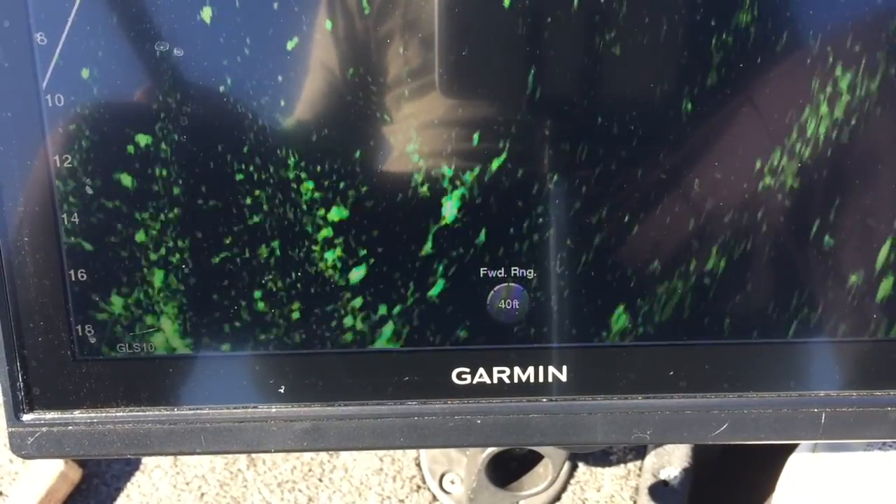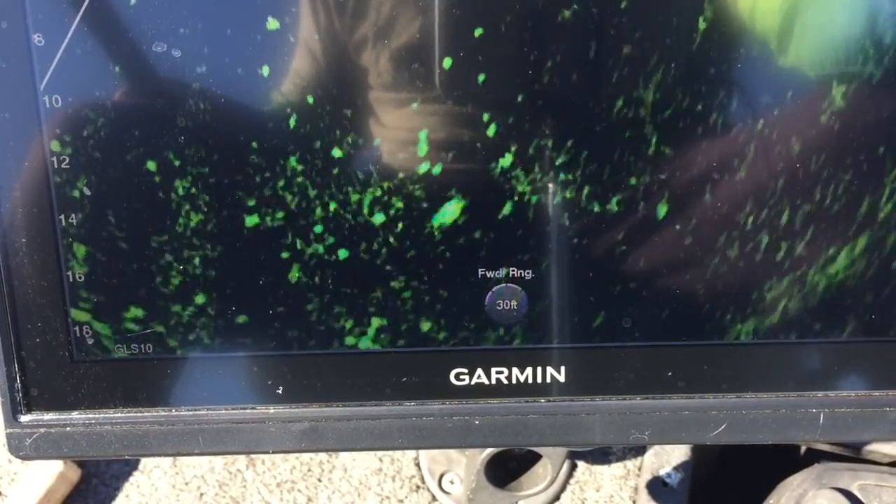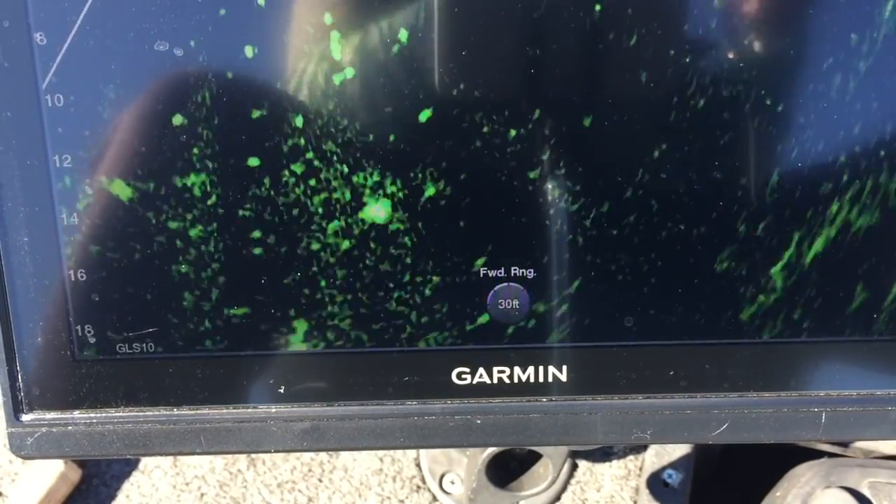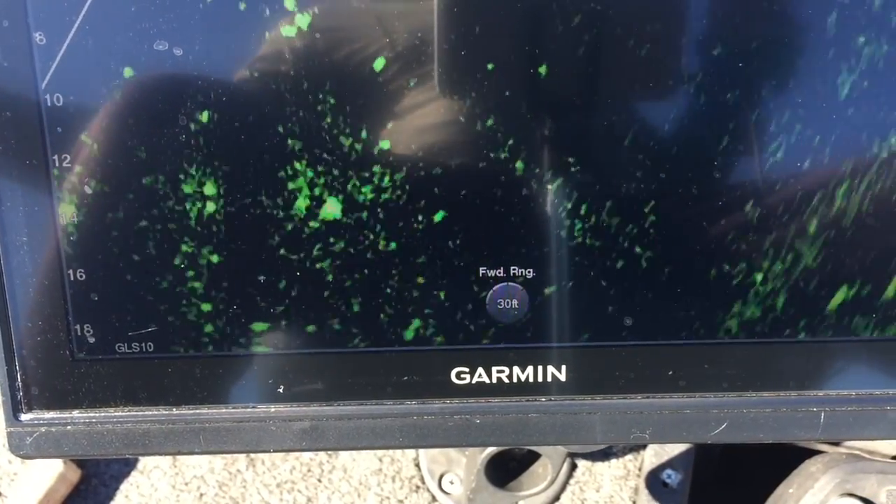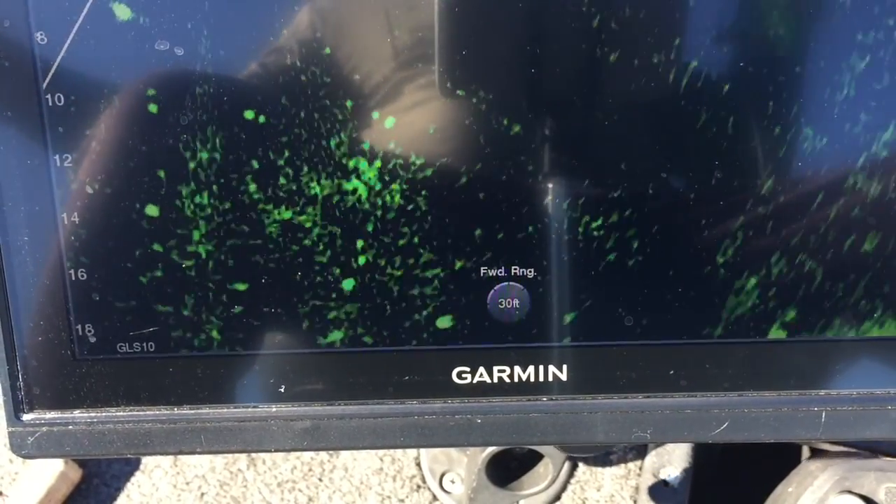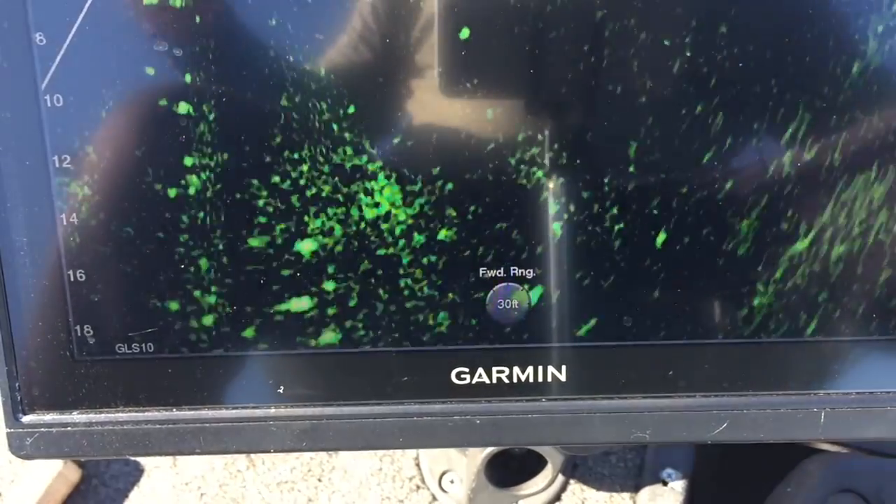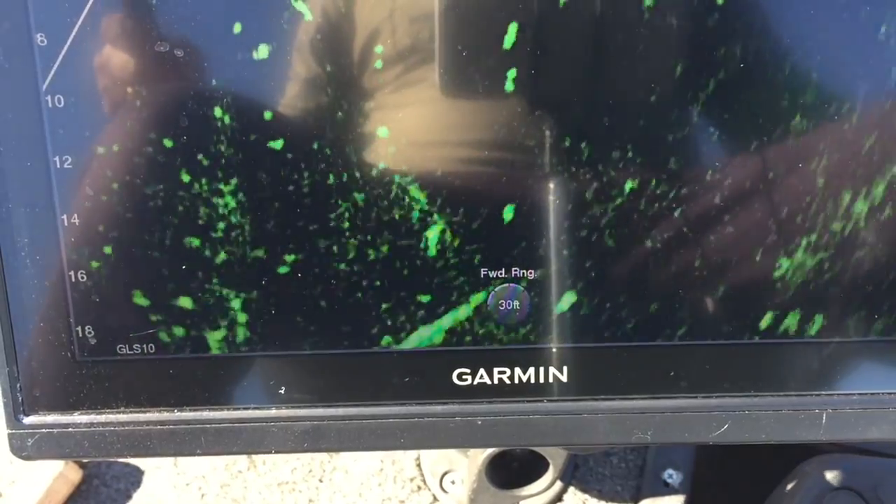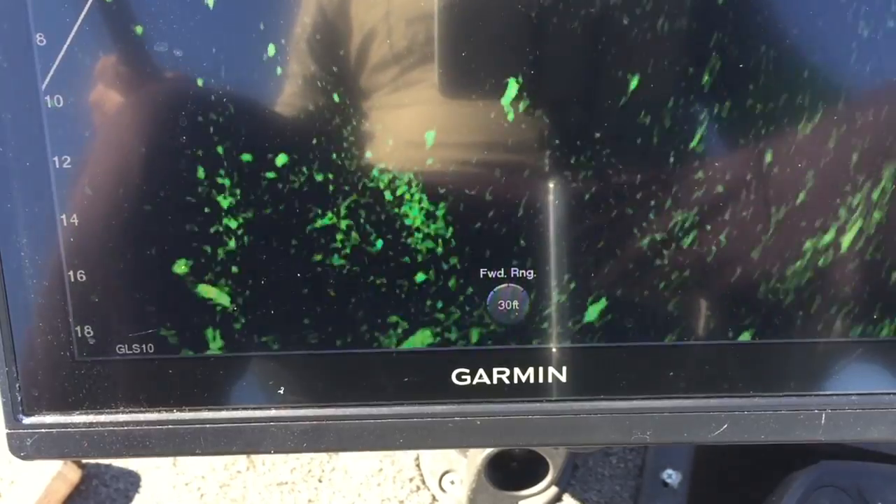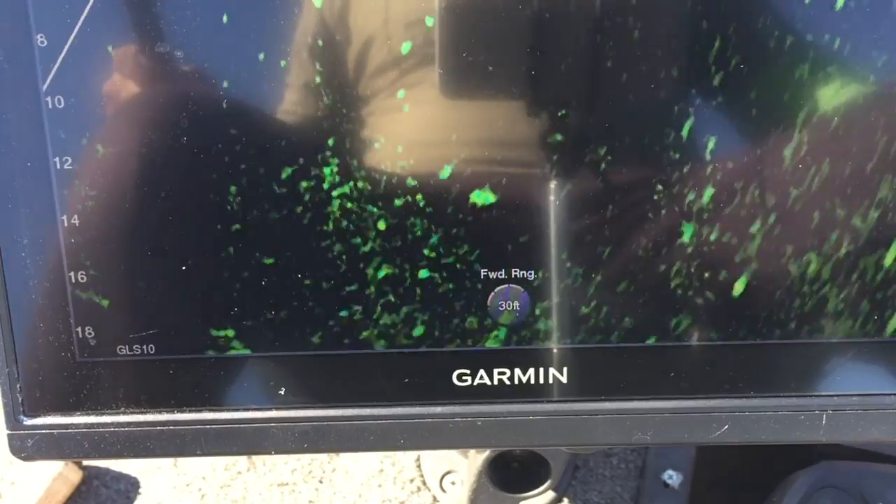I was trying to show y'all that chicken and I lost it. I think that might be him right there at 5 feet. I might as well throw on the other side. He's gonna drift by here. Where'd you go, fish? He may have gone up under the boat. They like that shade.